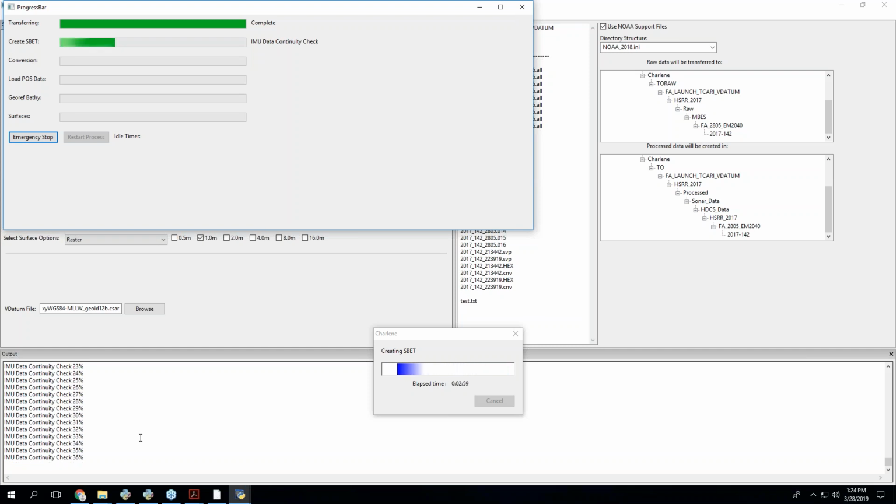Oh, I did have a few things, right? I had a lot of feedback about SBETs. A lot of people were saying that the SBET processing in Charlene seemed to be less reliable, less resilient than the SBET processing in POSPac. And it turns out, I think that's actually true. We found that POSPac batch seems to not handle errors quite as well as the POSPac GUI that you run.